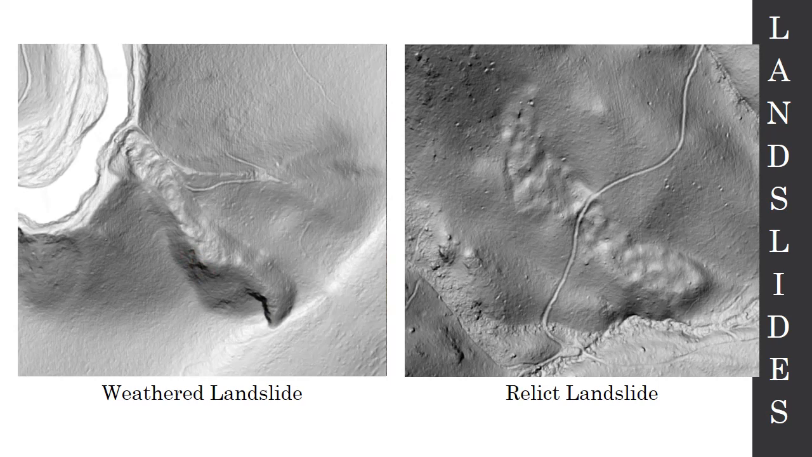And then we started seeing these really weird things. We called them the mashed potato deposits. We weren't sure what these were. So this was a major focus of the work that we did over the winter of 2019 into 2020 to figure out what these are. And this is what we've decided to call them: weathered landslides and relic landslides.